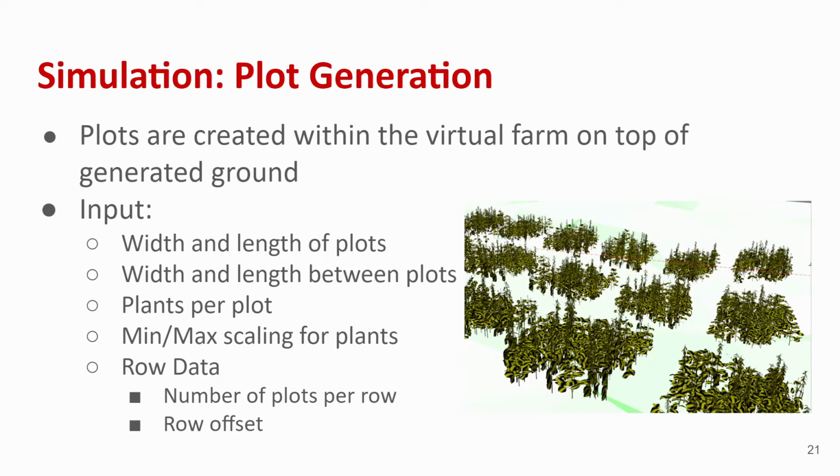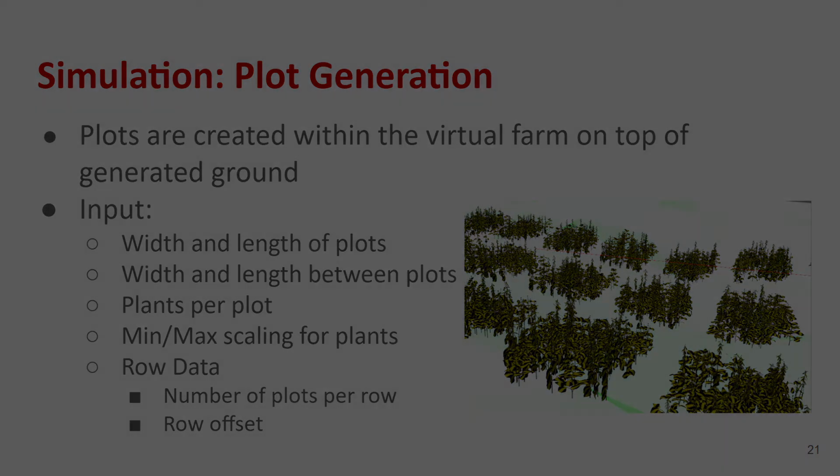5 different soybean models were used. For our farm, we had 3 rows of 10 plots. Each plot had a width and length of 3 and 2 meters, and had 90 soybean plants that were randomly placed within the plot. The plants themselves were assigned a random orientation and random scaling factor between the minimum and maximum input parameters. One of the 5 soybean models was randomly selected for placement each time a plant was placed.